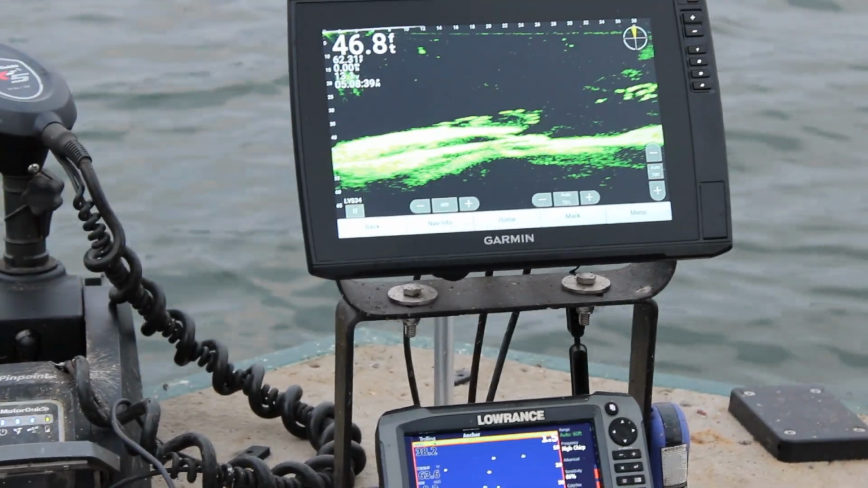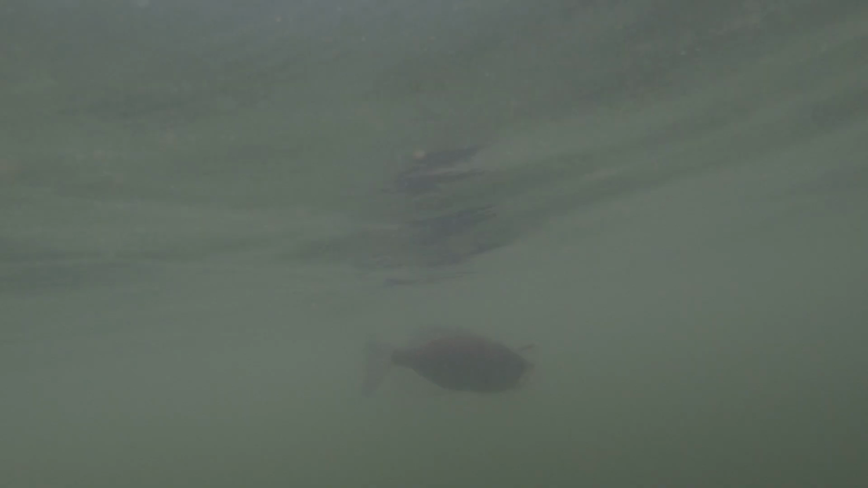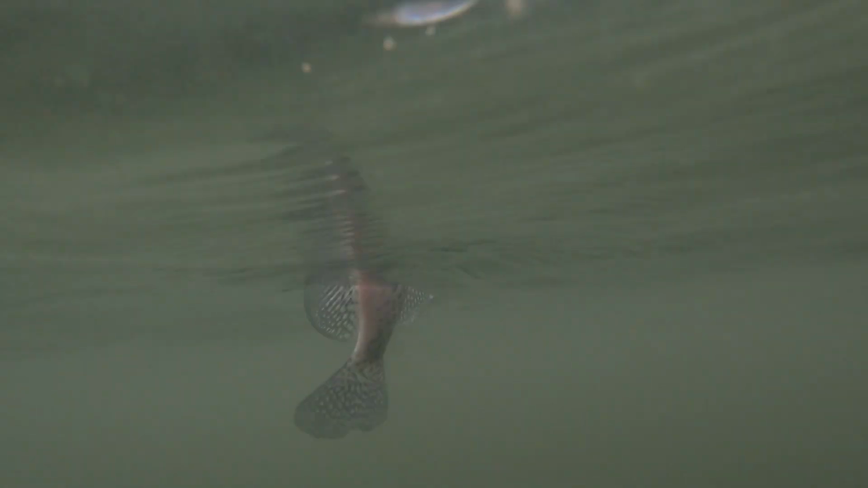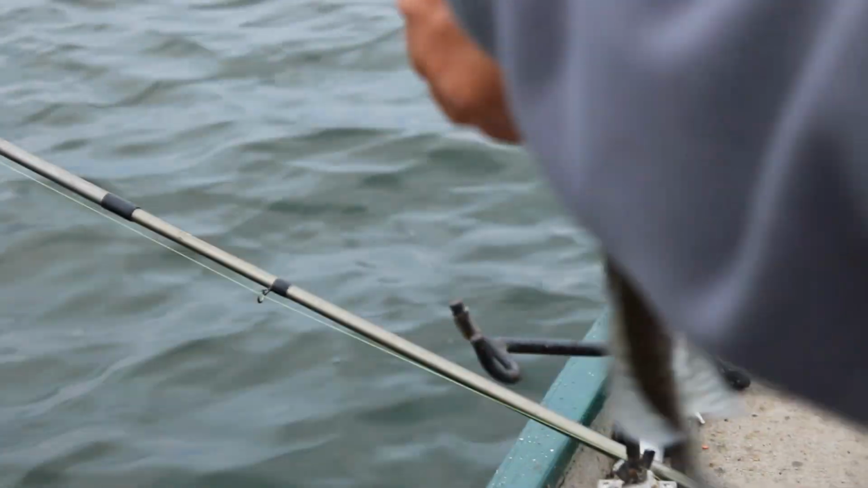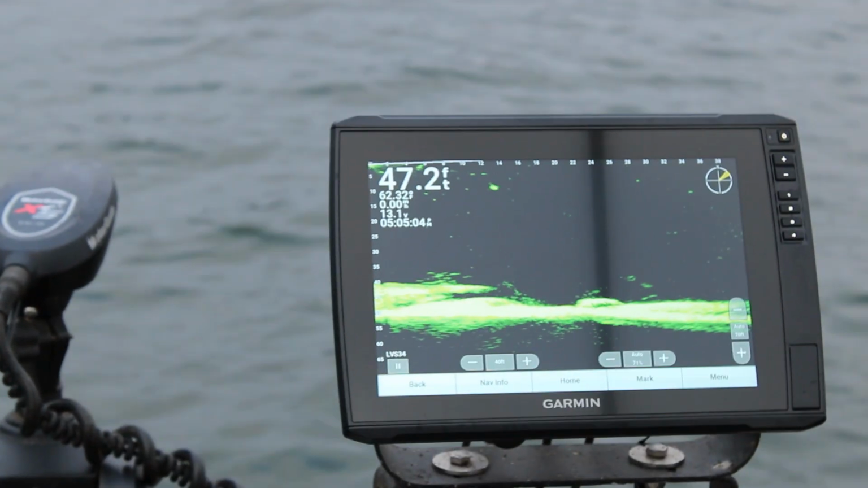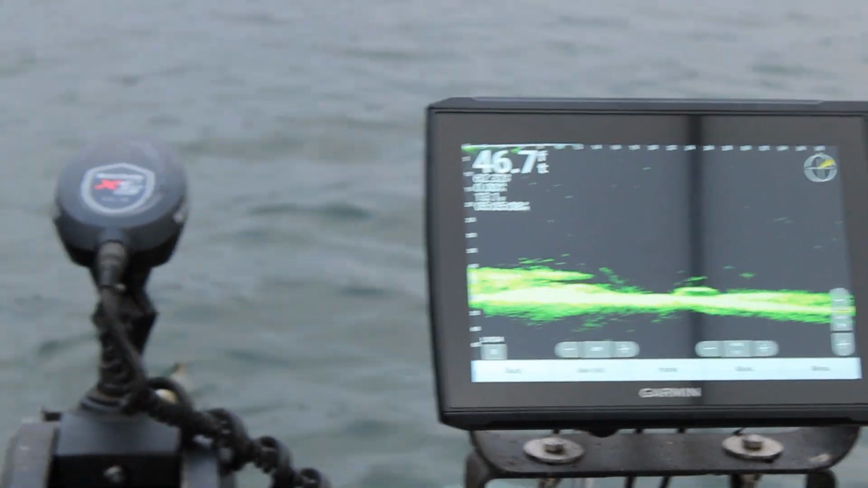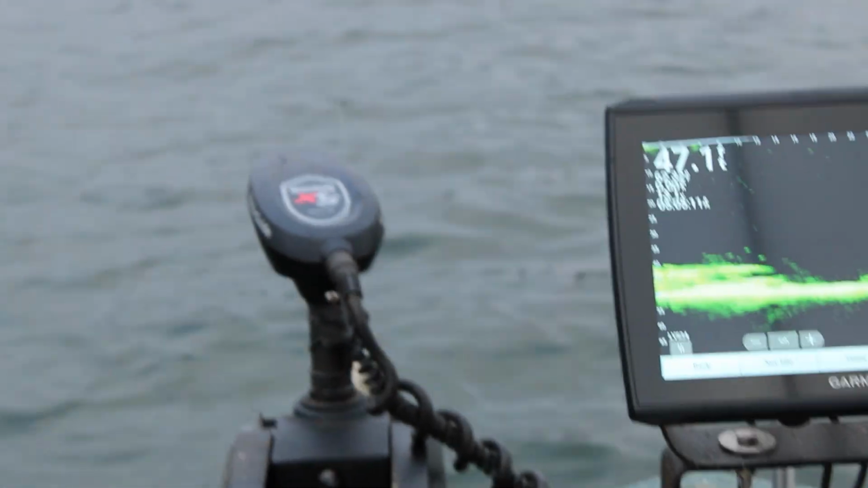He's just about to come up. Oh, that's another decent little fish. Keep watching the screen. Keep watching the screen. There he is.